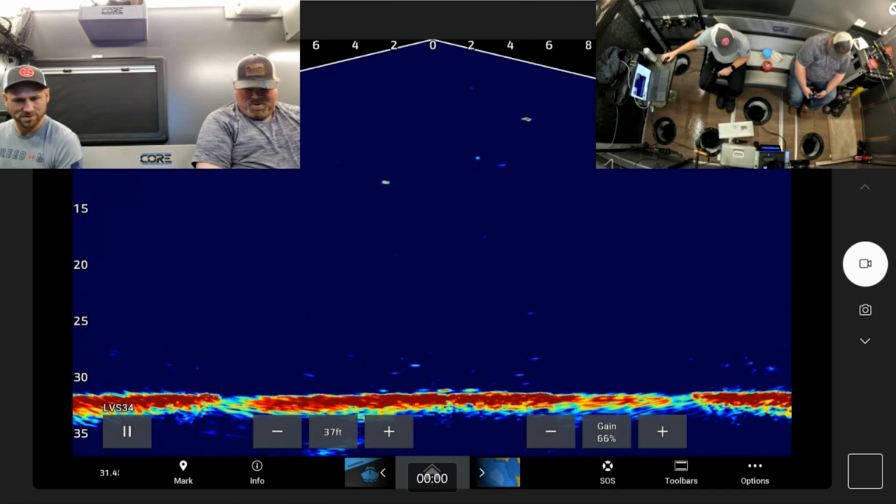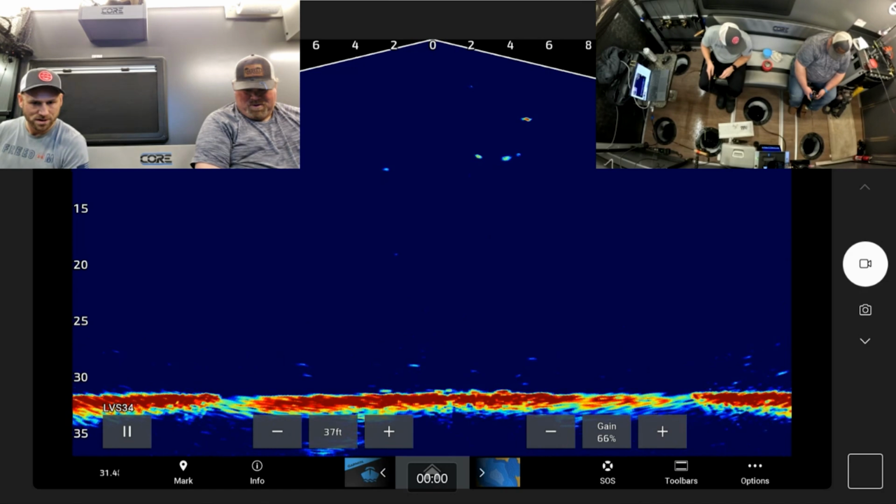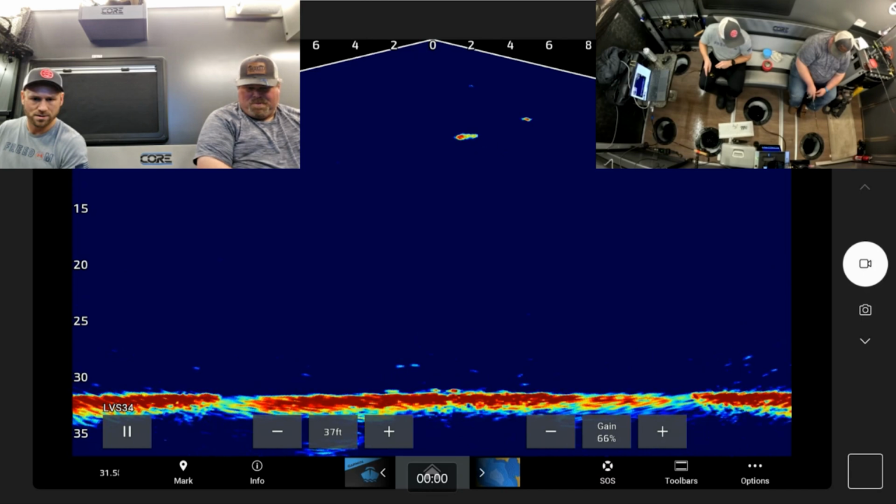Ooh, fish under me. Oh, here we go. We got some stuff happening here in the middle. Yeah, what is that? I don't know. Hold still. Nope. I'm gonna pull it away, see if he grabs it. I think he's got it. Oh, no. It's coming up. Big one. Reaction bite. Lift her up.